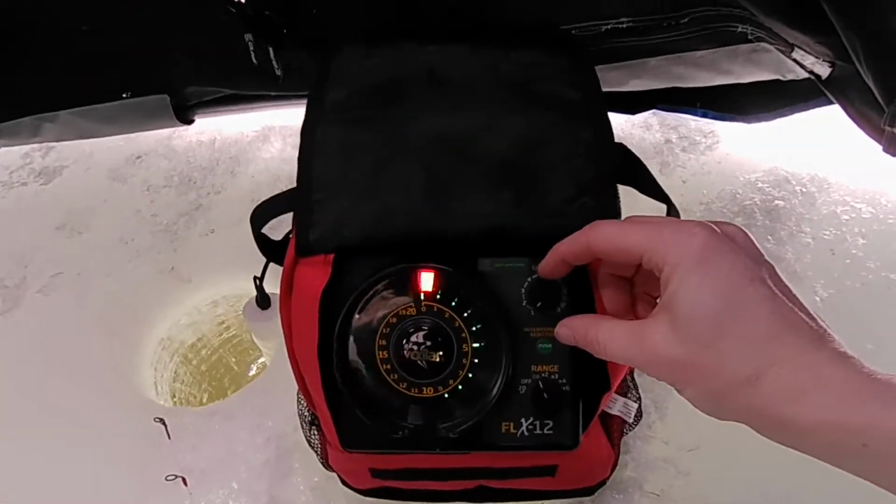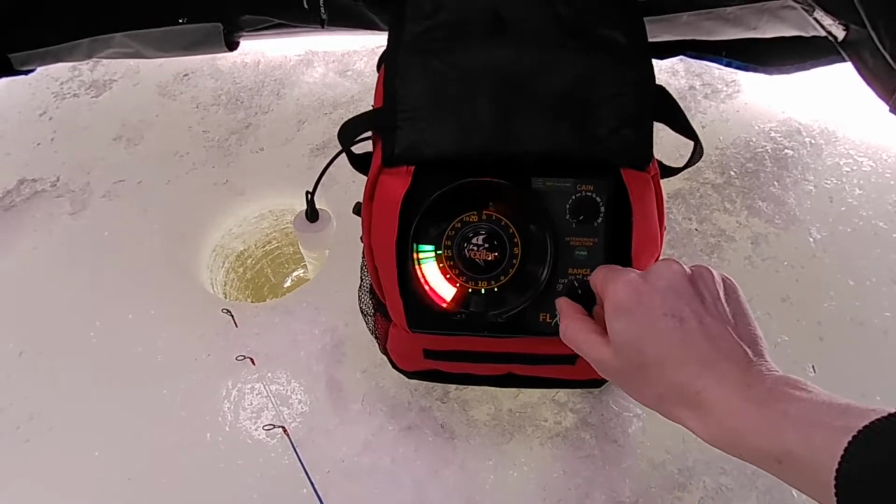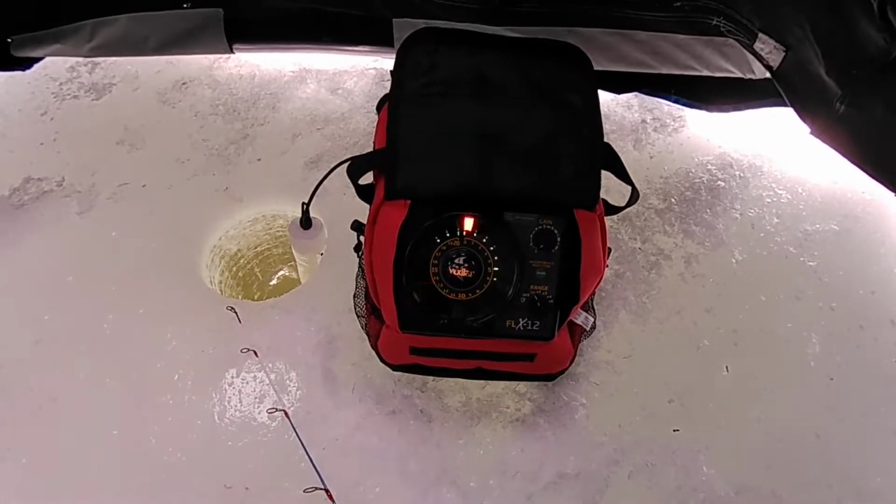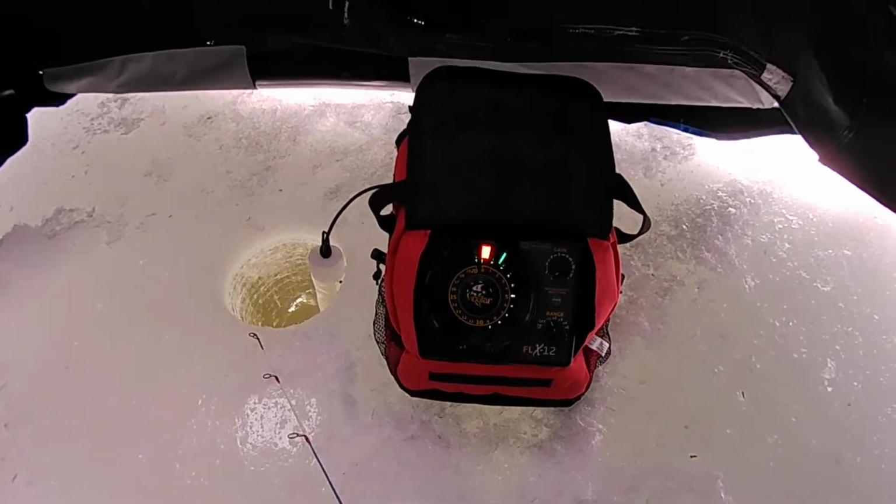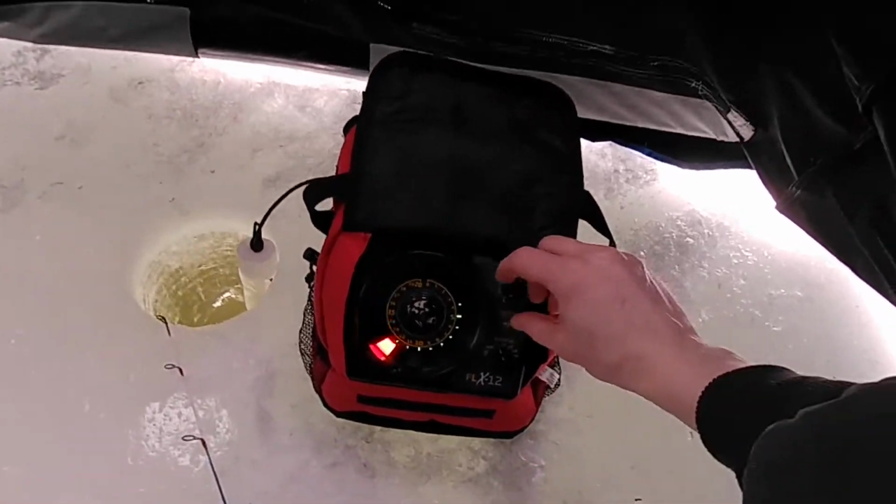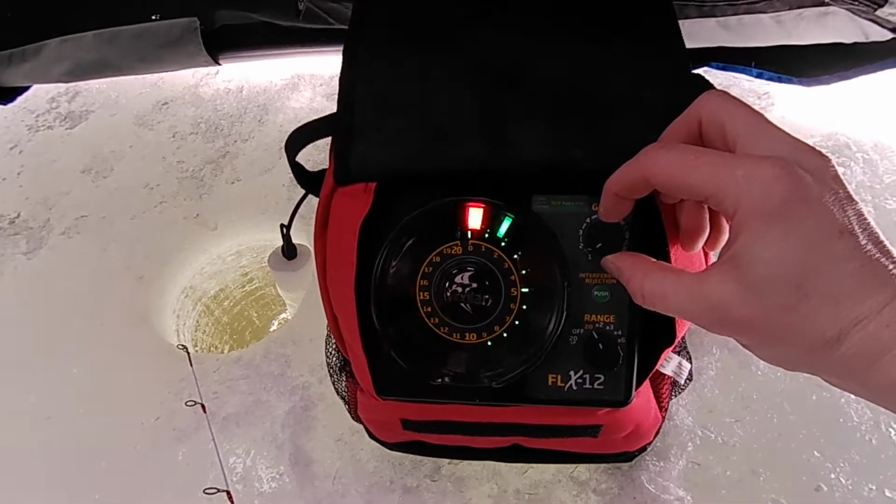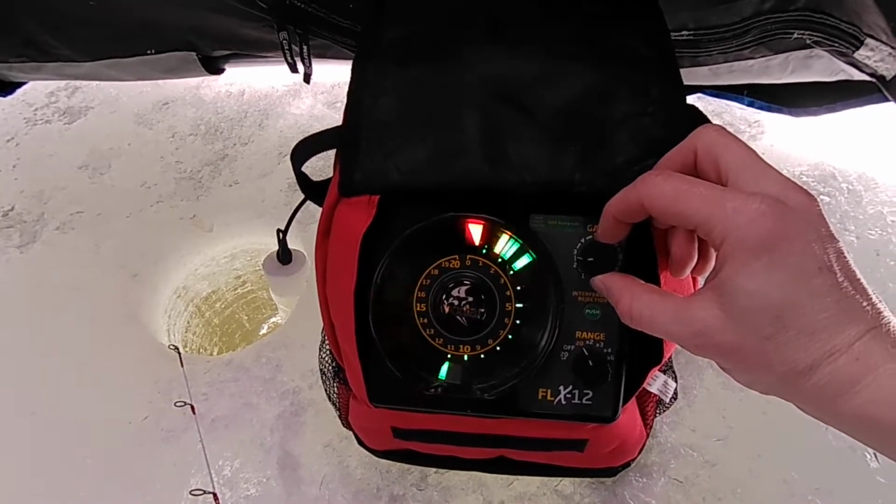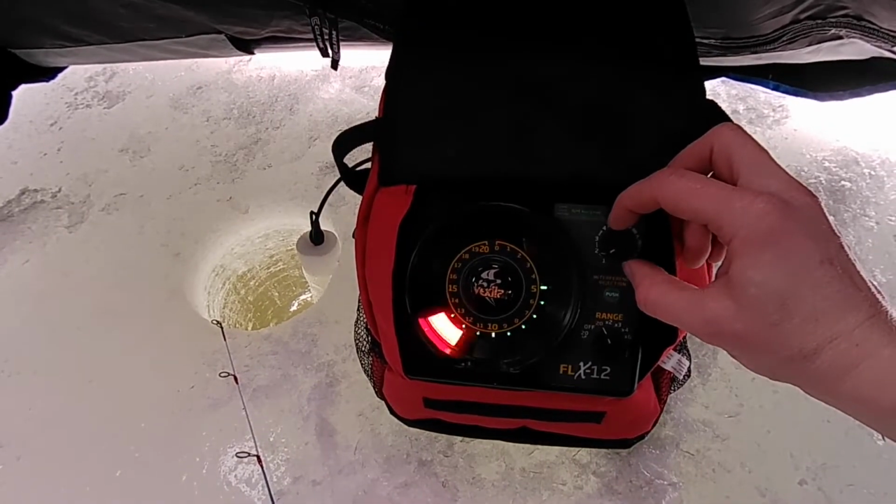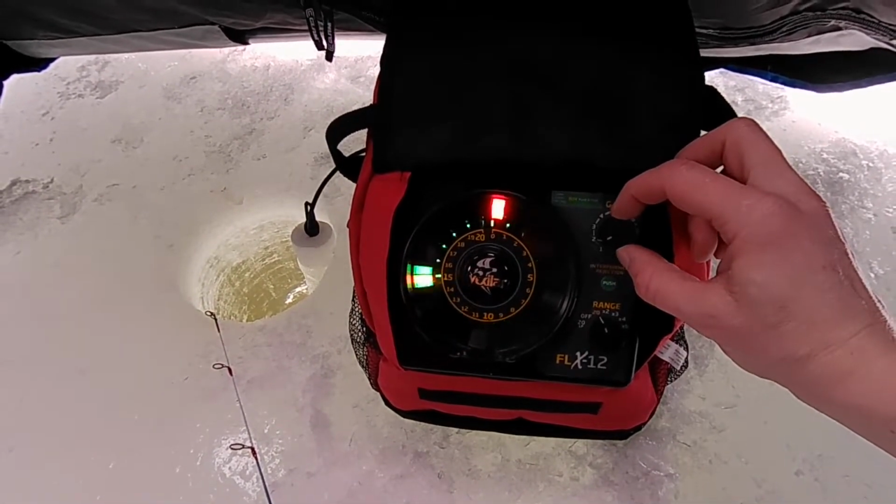So the gain setting, the deeper you're fishing, it's harder to see your lure. If you're fishing at 35 foot and your lure's on the bottom, it's going to be hard. It's not going to show up as well on here. Turn your gain setting up. If you're fishing at 30 foot deep, you're going to want to have your gain up around 3. If you're about 19 or 20 foot, around 20 foot, you'll want your gain turned up around 2.